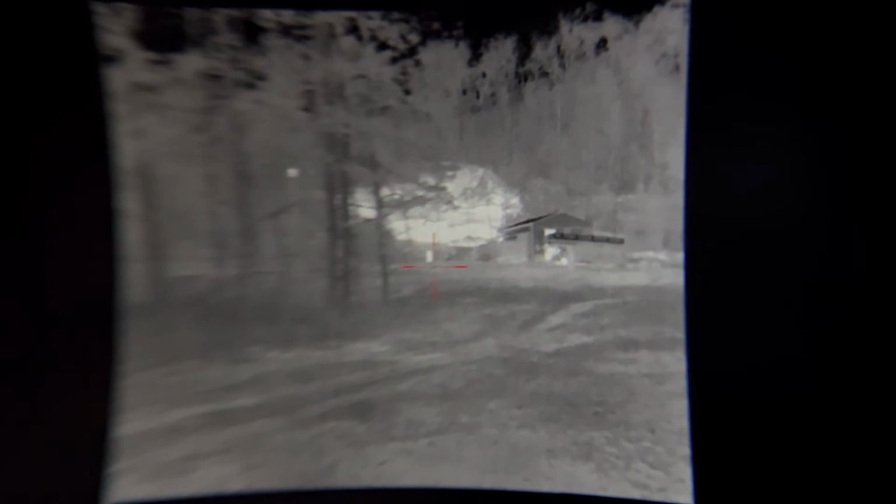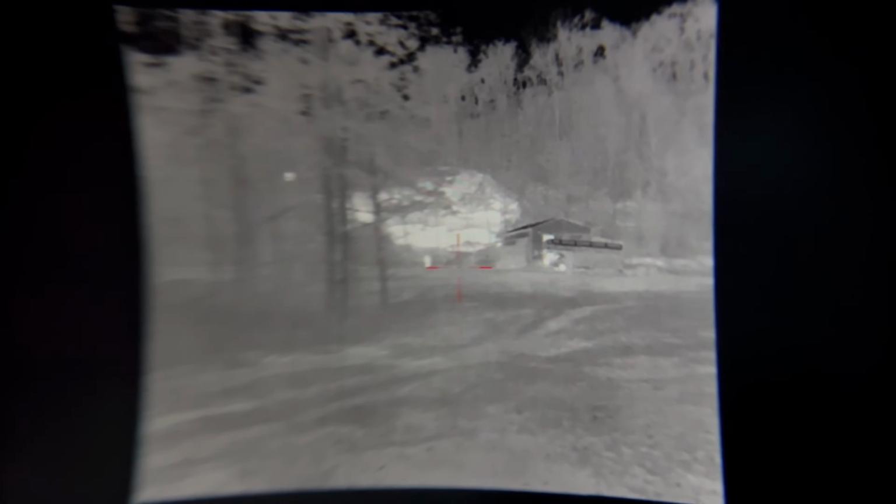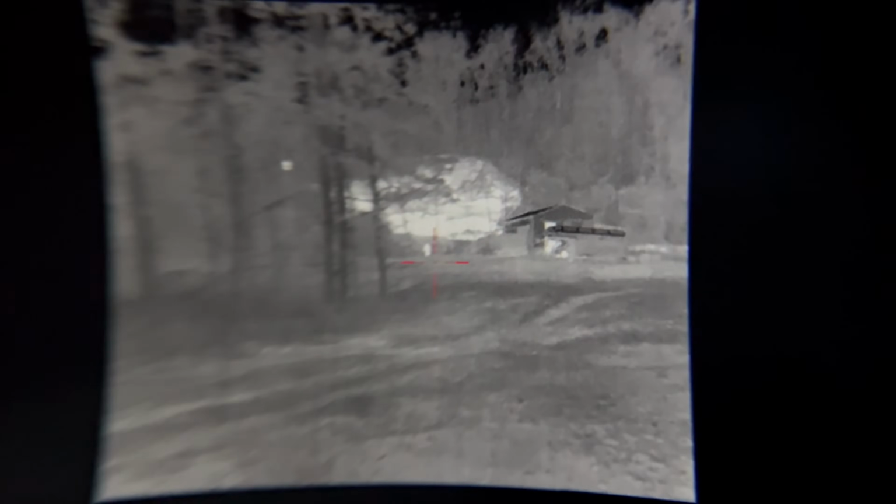All right, guys, here we are at almost 200 yards. Let's go ahead and take a final look at it. Once again, man-sized target standing down there. We had the 4 zoom, now 2 zoom, we're calibrating, and now we're back here at no zoom. So a very, very nice picture, and like I said, guys, this is supposed to only pick up to 100 yards, and it's still picking this up perfect.